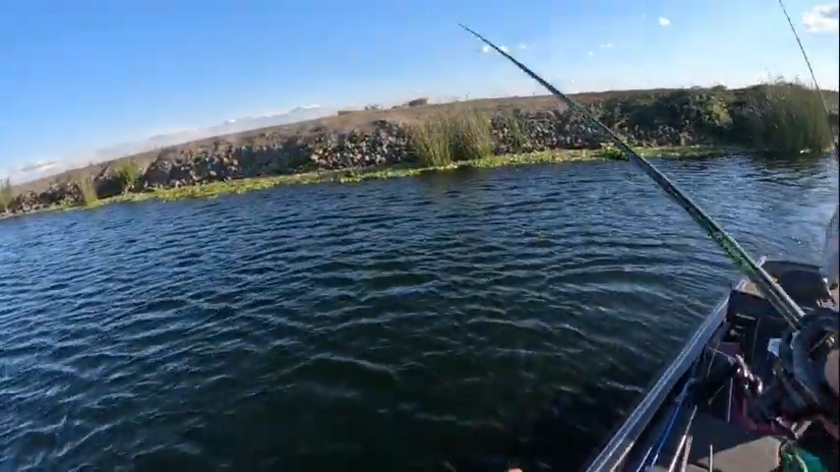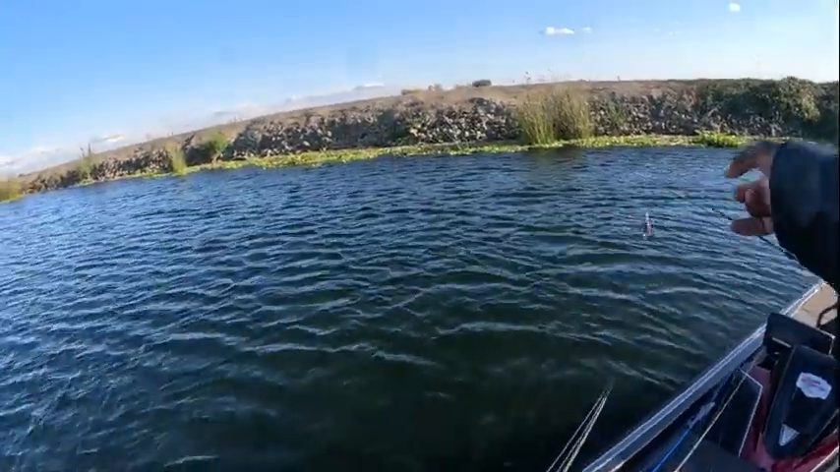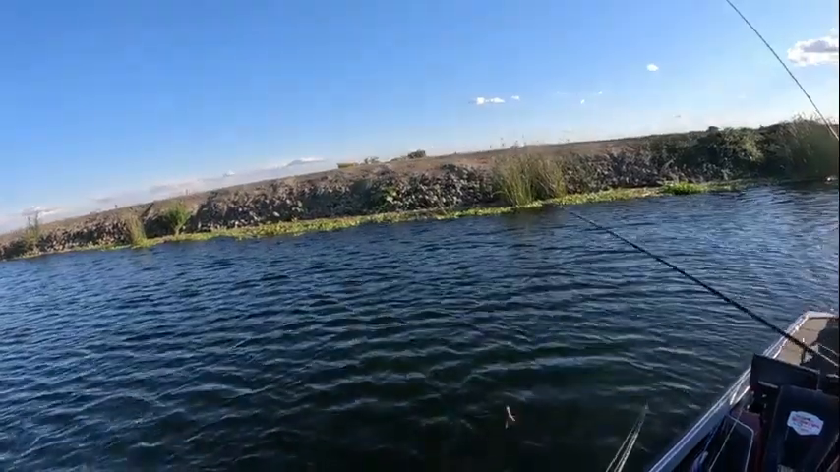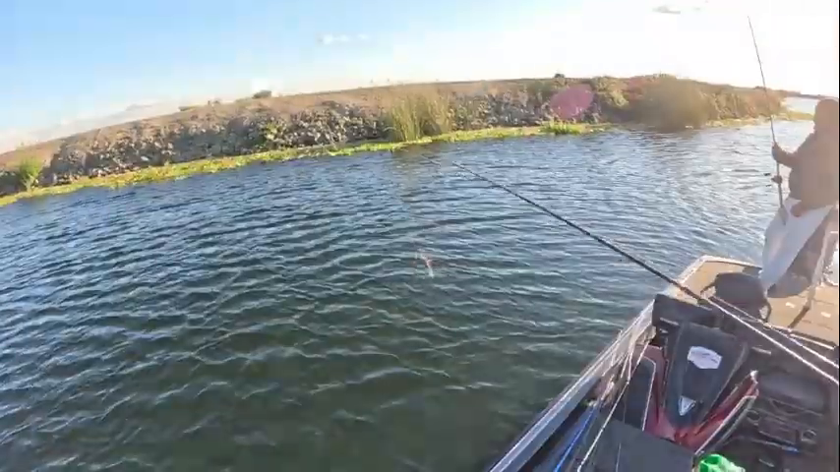All right, Reg, which one you want? You want the chatter or the jerk? A fish is a fish. What's the chatterbait? That's a chatterbait. How do you work that? Just a vibrating jig. You just retrieve. Now, are you rolling it on the bottom?